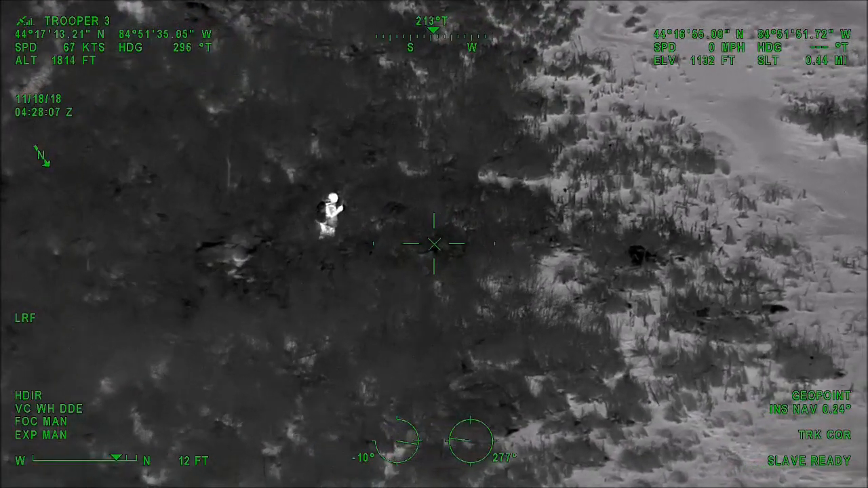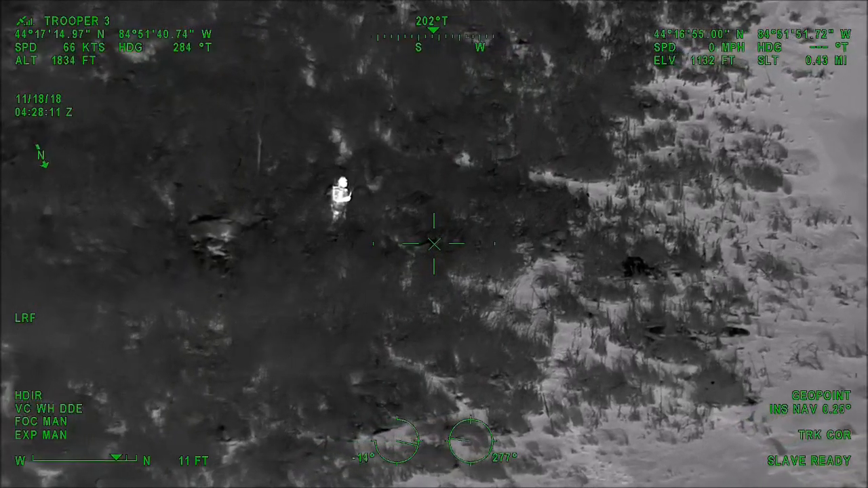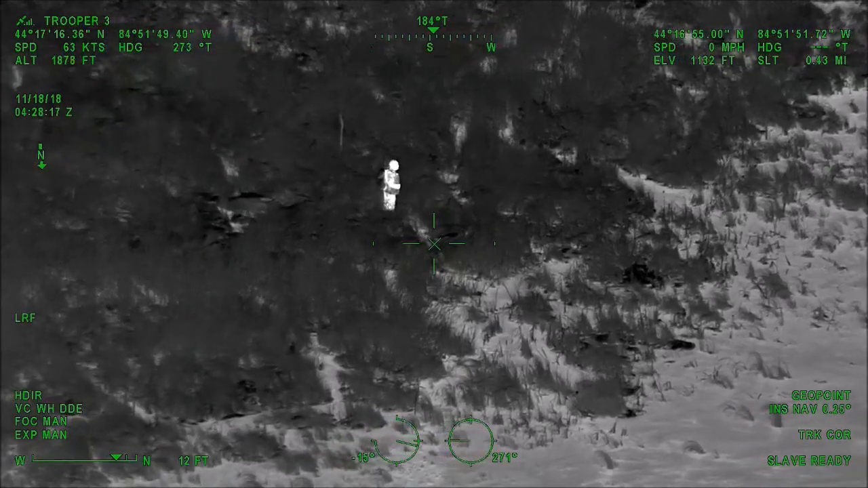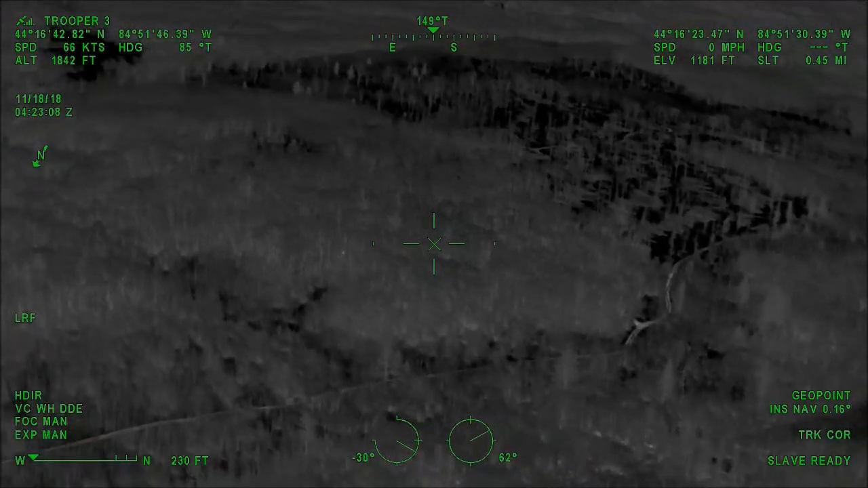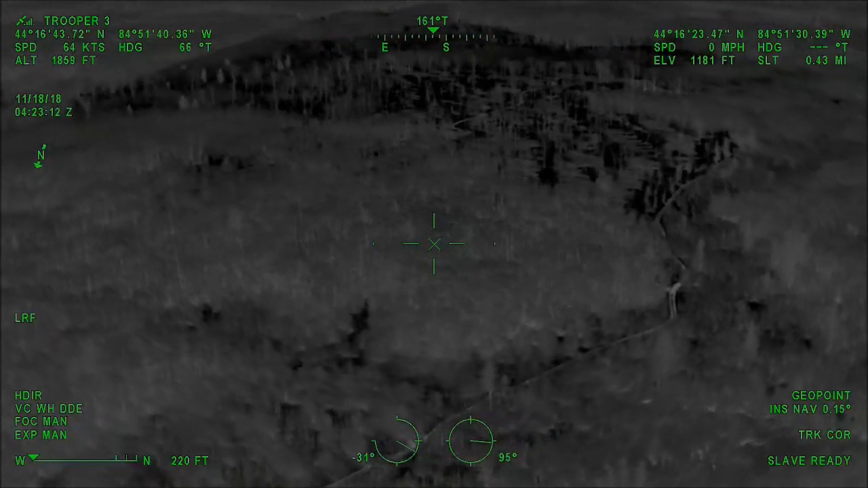And Trooper 3, if you can get back far enough from that Parrot Road, Snowball Road area, it's less than a mile. It's about 7/10 of a mile to get to where he's located from the furthest point on that road. Okay. If you got a good eye on him, we'll make our way back, and then we'll try to approach him from that other side.